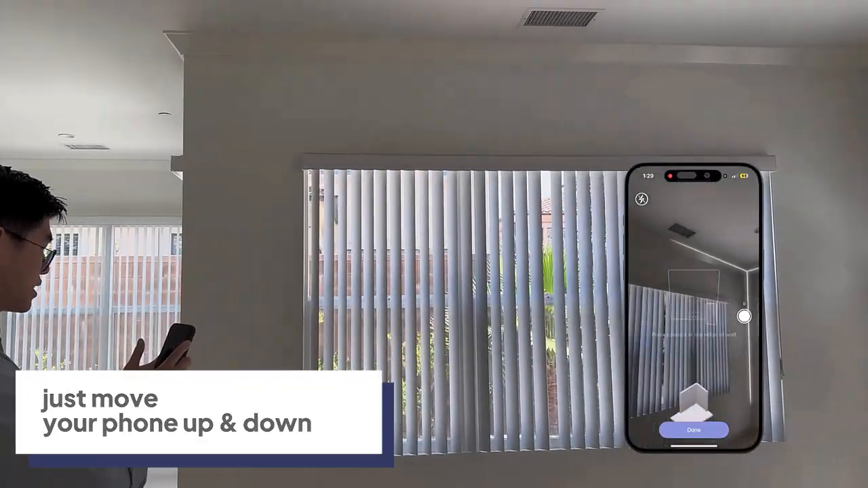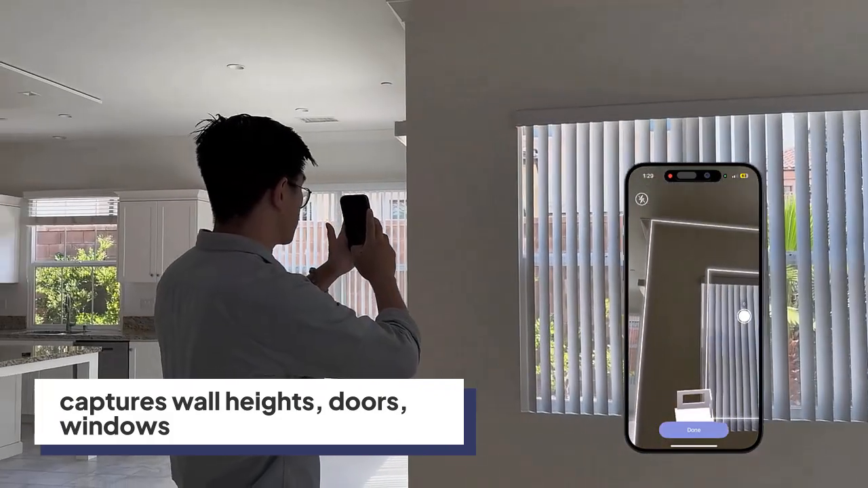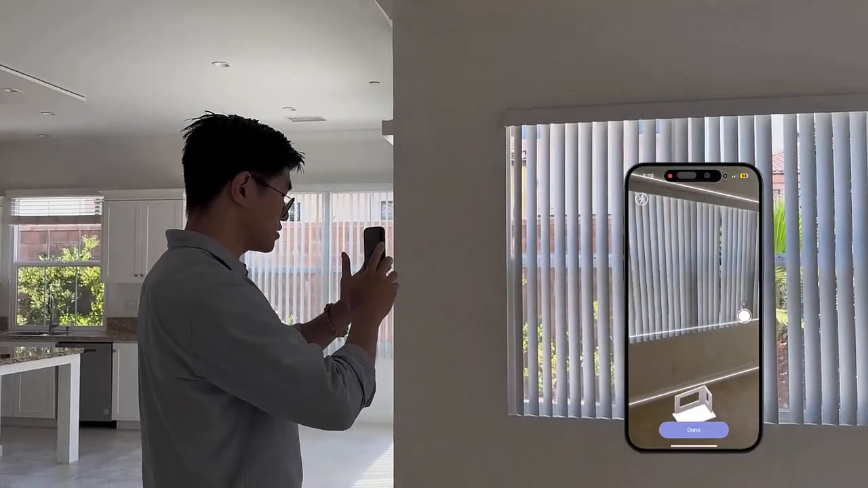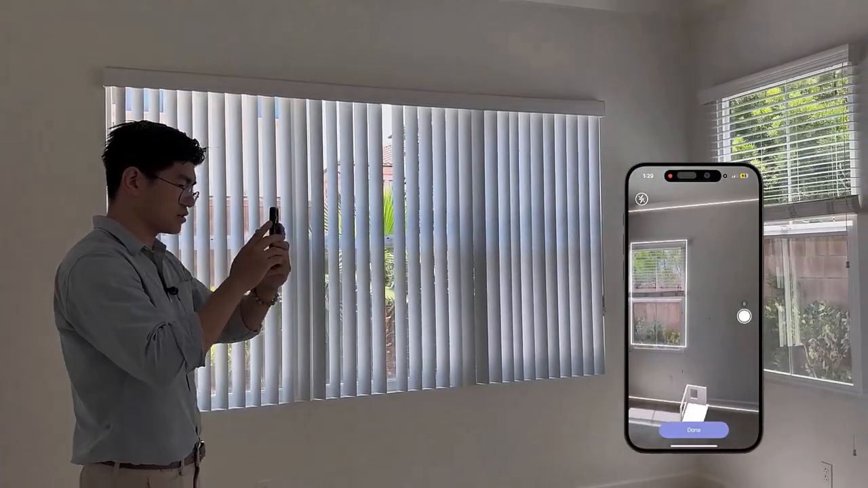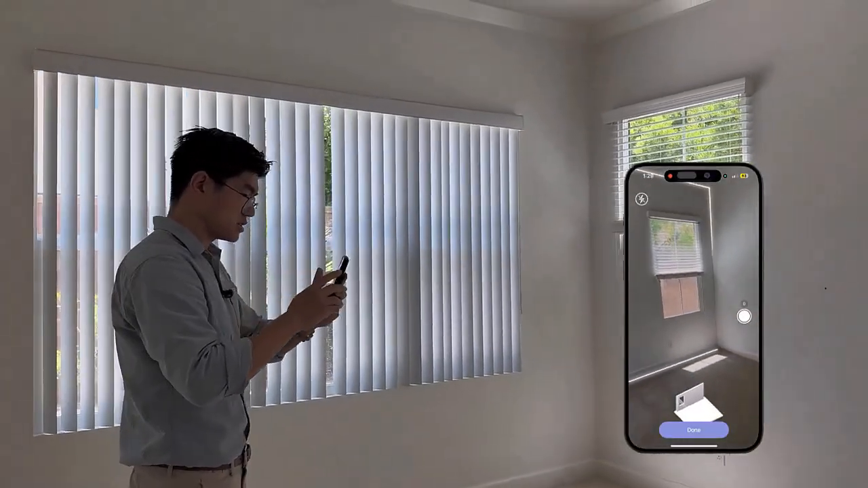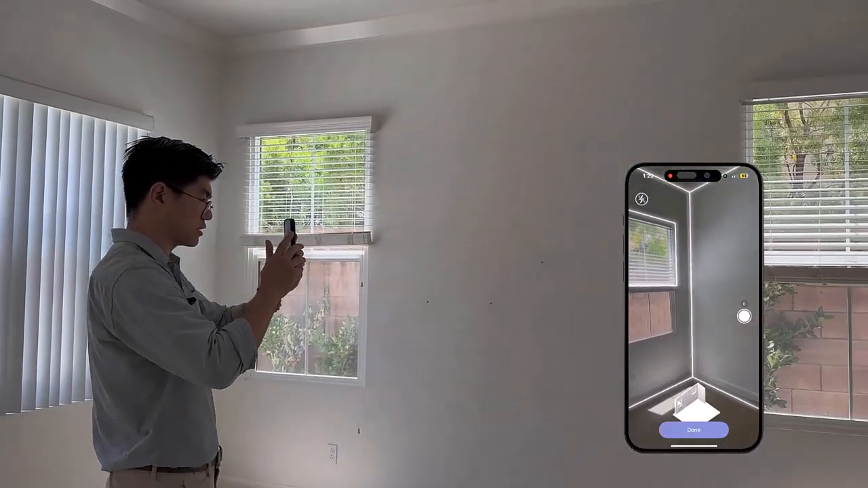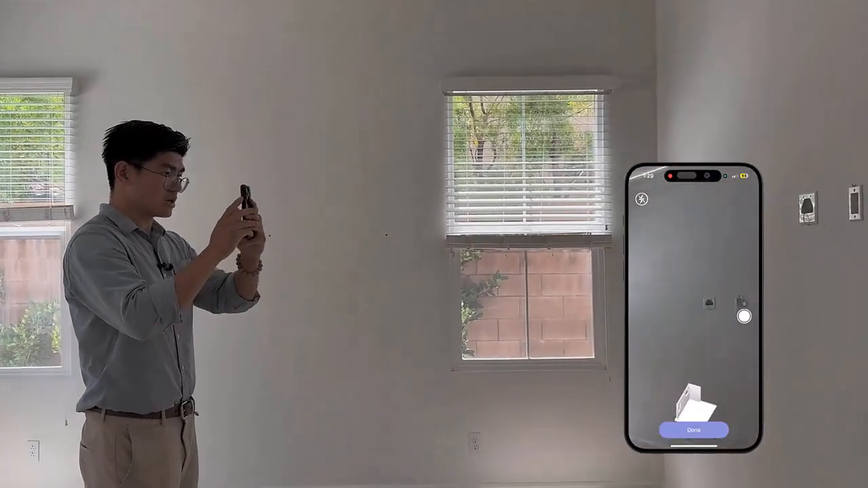To start, before I start scanning the walls, I'm just going to go ahead and move my phone up and down to let the LiDAR sensor pick up the ceiling and the wall and the ground. And you can see it's already picking things up as outlined by the white lines here. And as you can see, there are clear lines between the ground and the wall up to the ceiling, and it also can capture the windows. So I'm going to keep going.